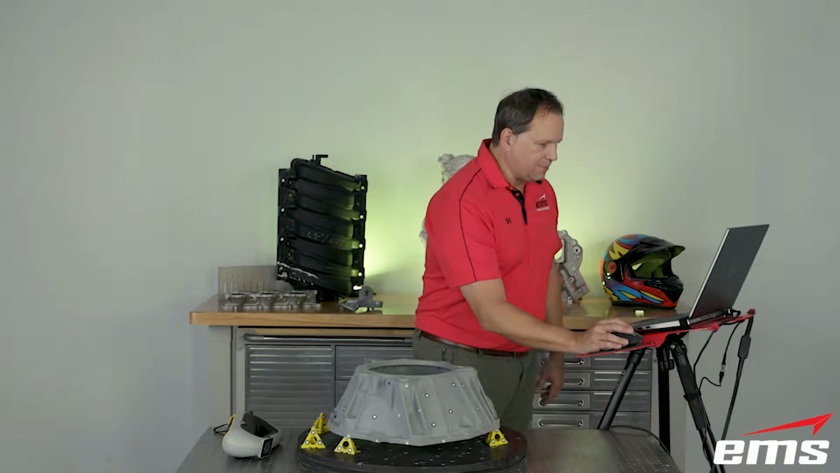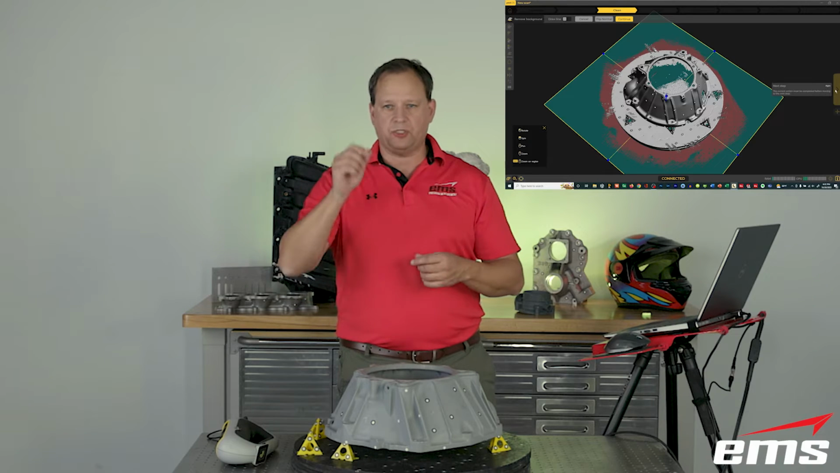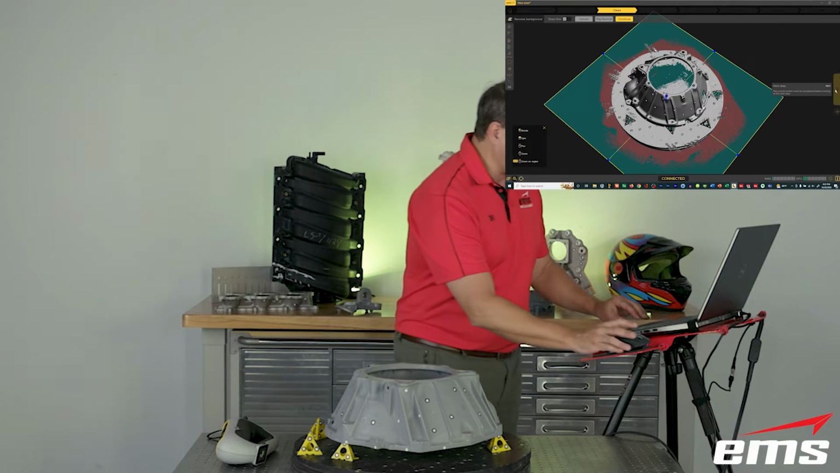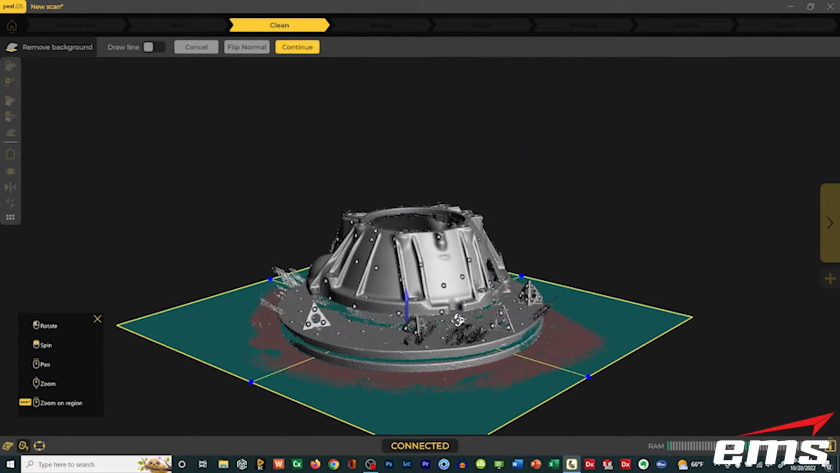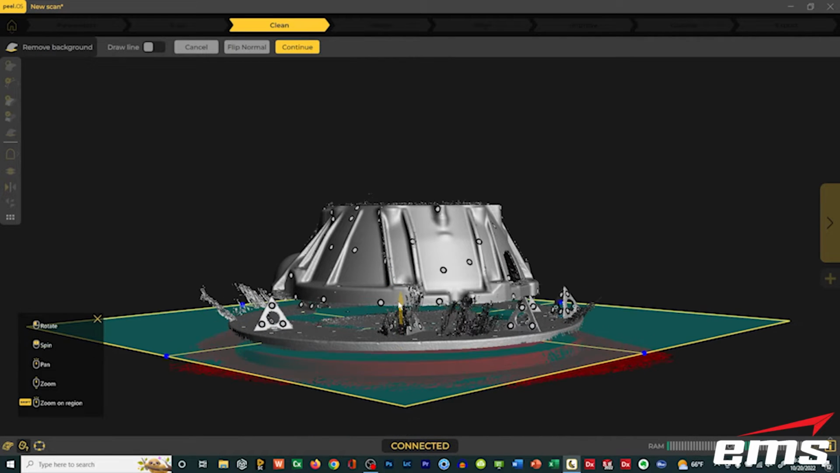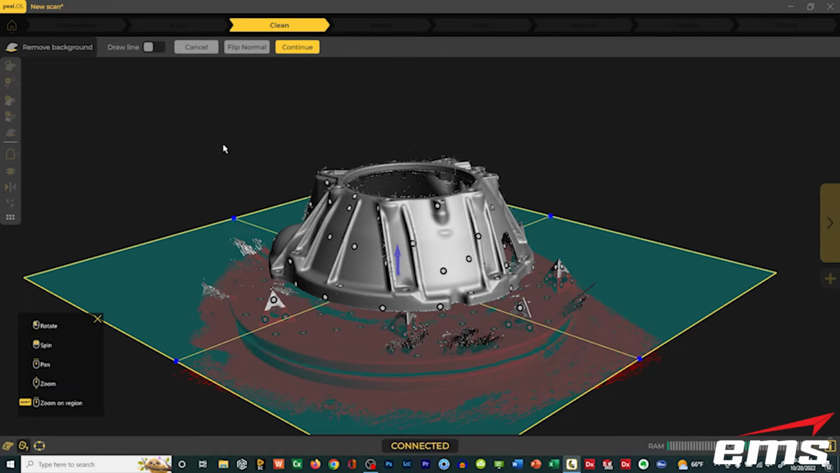So once I think I'm done, I hit the next button, and it's going to walk me to the next step. And this is a clipping plane. In the other Creaform scanners, you'd have to go and say clipping plane. This automatically brings it on, because almost always with parts like this, you're scanning on a table. And what it does is it finds the lowest flat area and builds a plane. But then I can grab this little arrow and I can slide it up, and you can see it's going to clip off everything in red, and I can hit continue, okay?